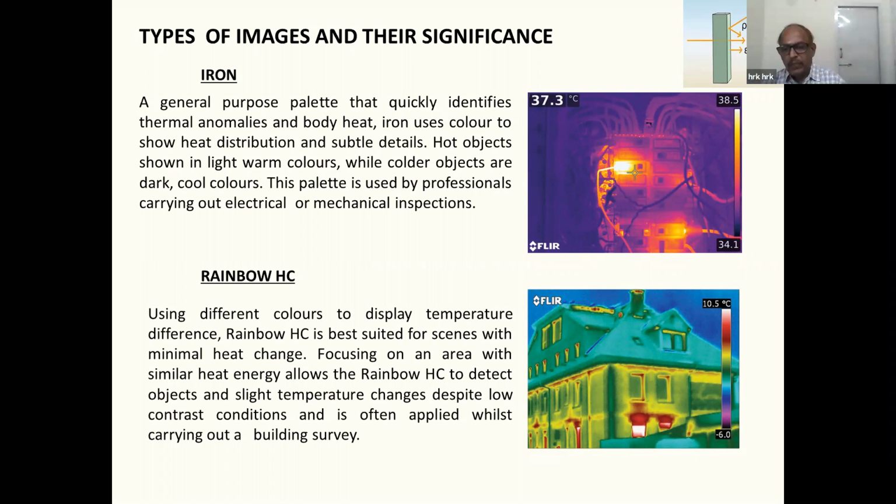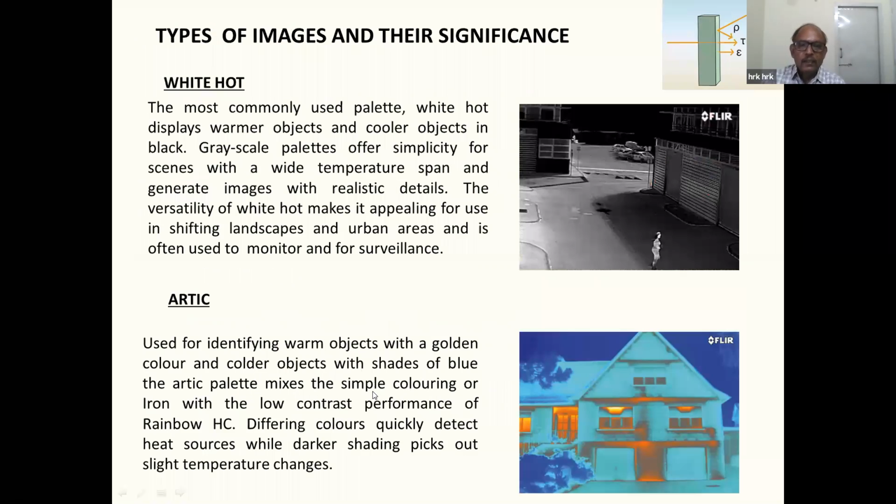Another is rainbow, that is for buildings, wherever AC or heat is escaping from the building. We can find out where exactly, normally on the doors, windows, and roof. And this is the gray or white hot palette. This is mainly used where there is a very huge temperature range, then we have to use this gray scale.